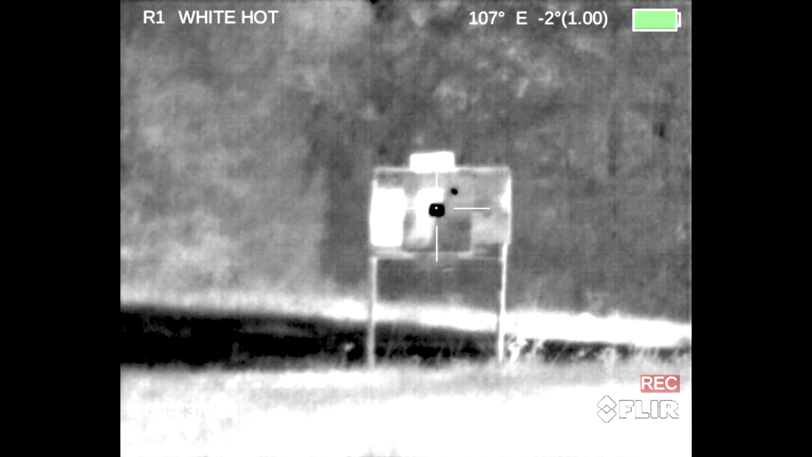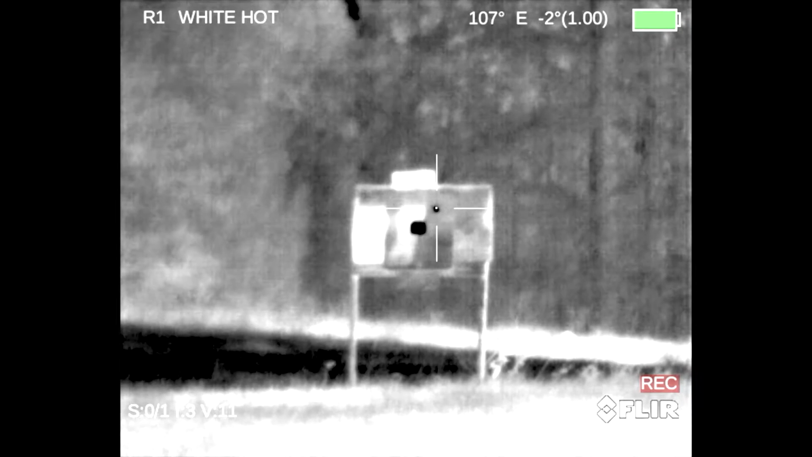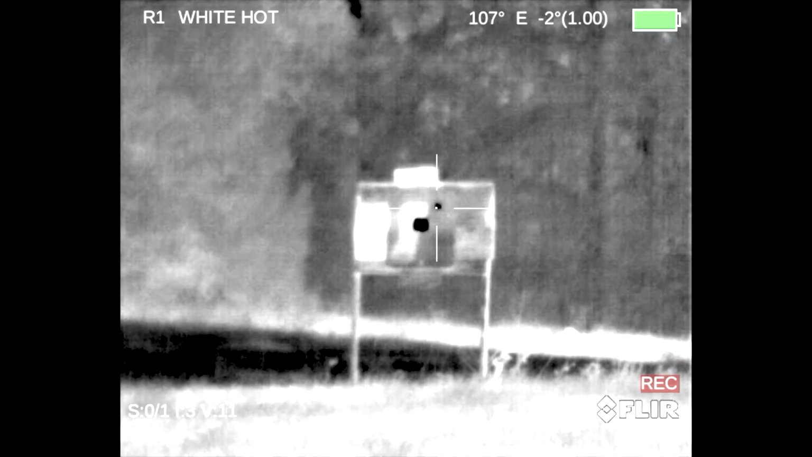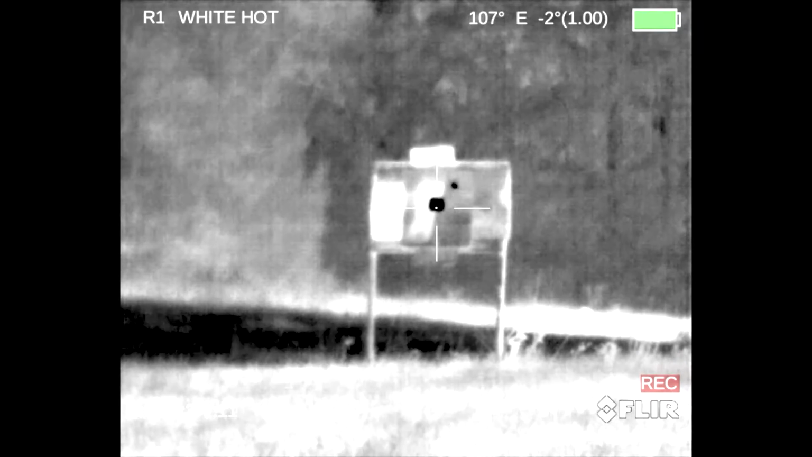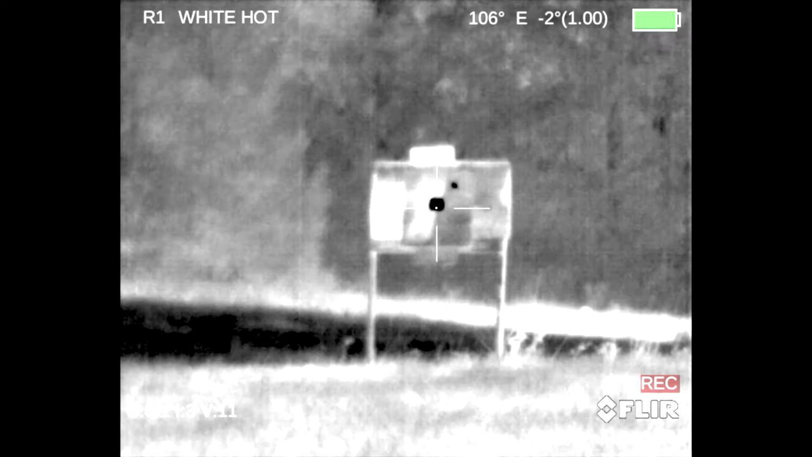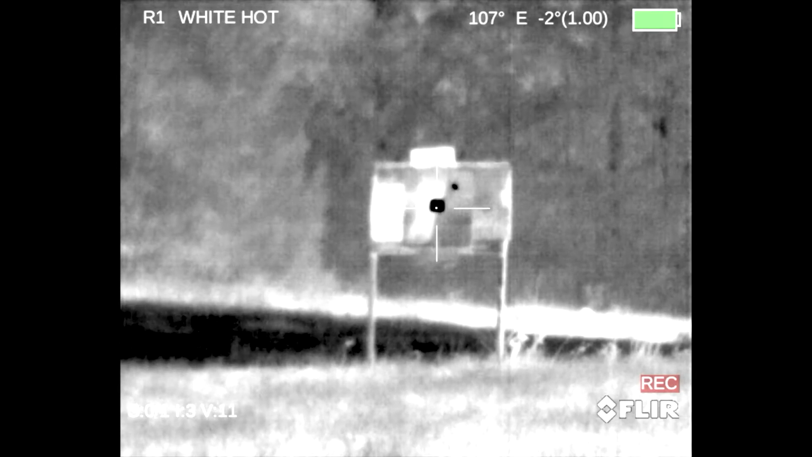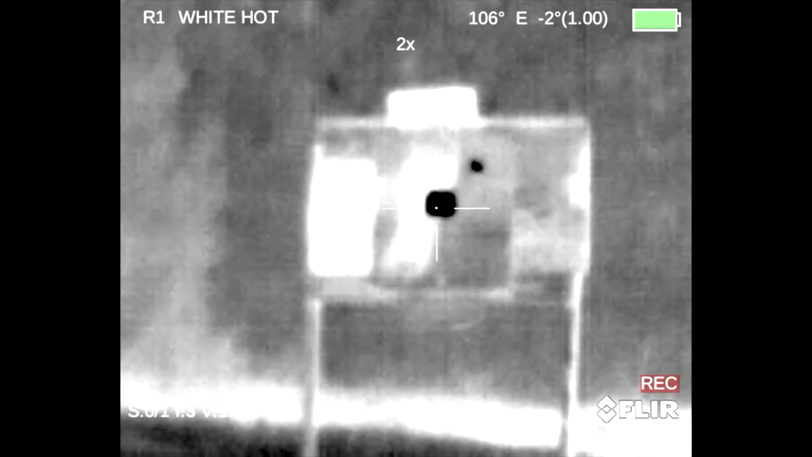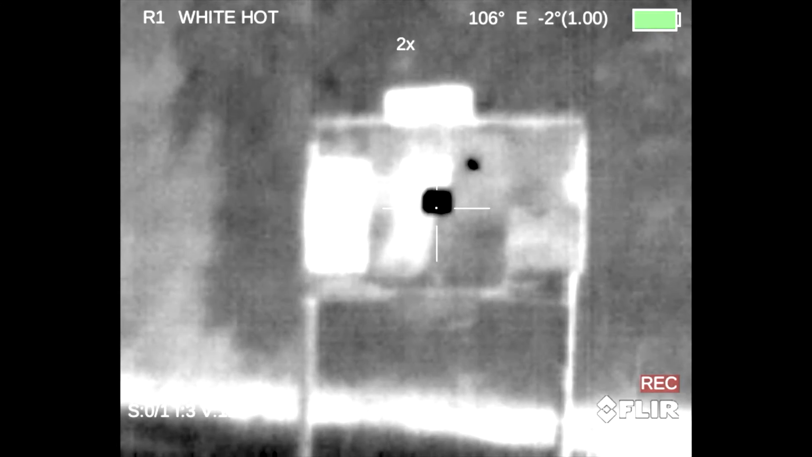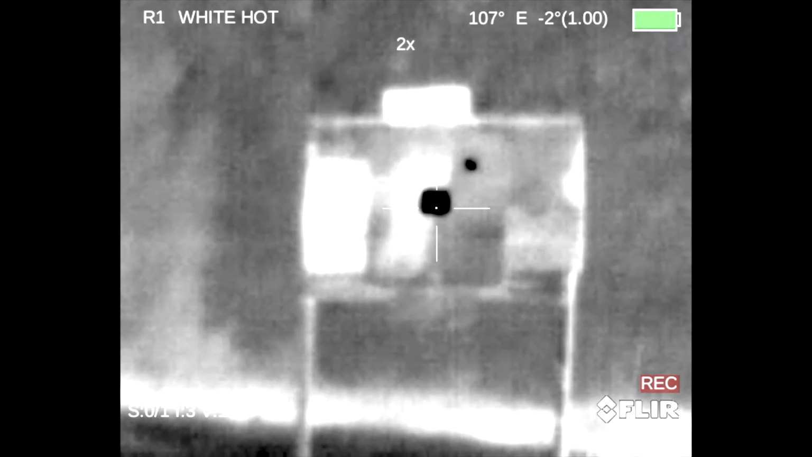So this is obviously our main bullseye piece of tinfoil right here. Our first shot is high and to the right up there. So basically what I want to do is get that first shot moved down somewhere on that tinfoil and get this thing close to zeroed in. So the first thing I like to do is zoom it in a little bit more. With the right click of the arrow button pointing to the right, I just zoomed it in a little bit more.